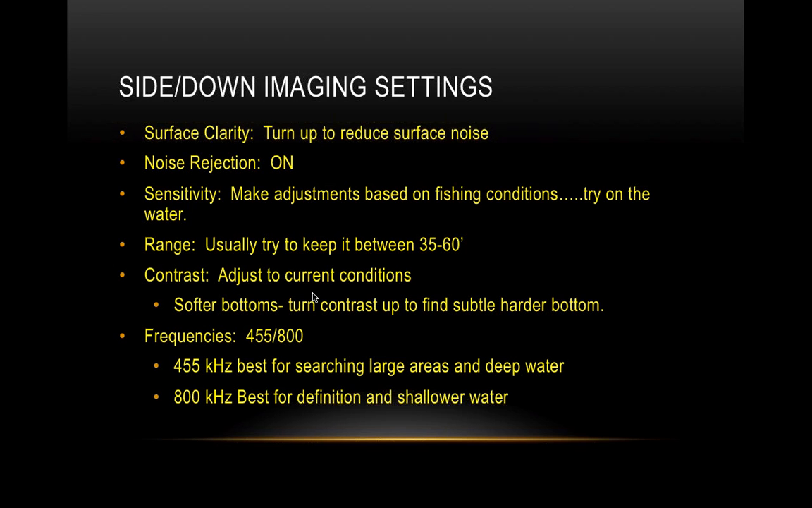Now 800 kilohertz is best for definition in shallower water. It's better for defining little pieces of structure, fish, things of that sort. So it's good for once you've found the fish. When you're looking for them, use 455, and then when you've found them, switch over to that higher frequency so you can really fine-tune that location.